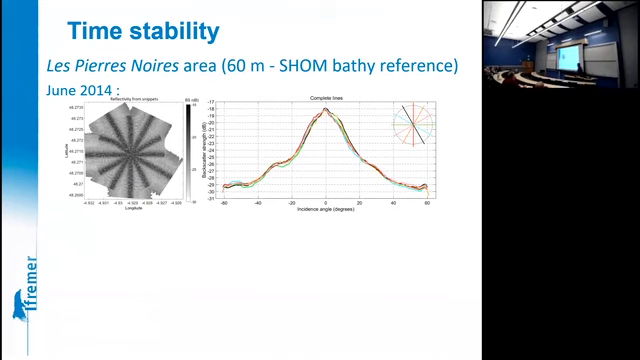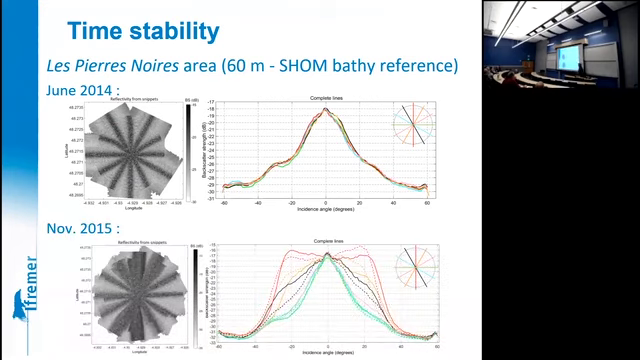It was perfect. One year later, at the same place, with the same ship and the same sonar, we get this. Here, you see that the dynamics is up to 12 dB. That's marvelous.